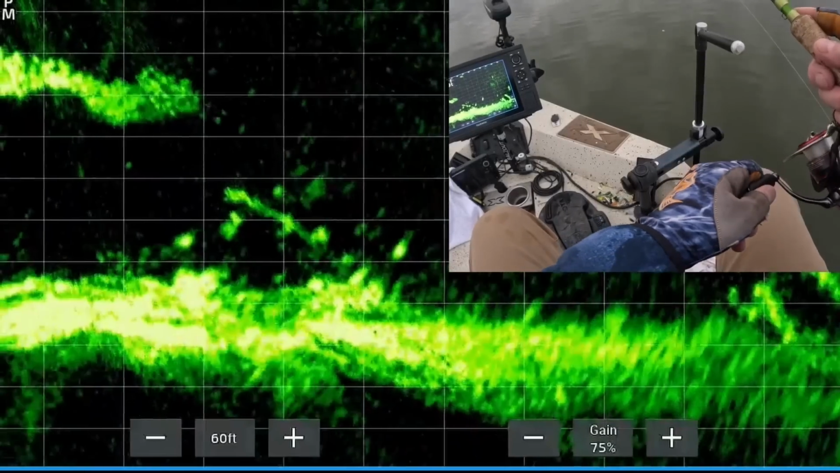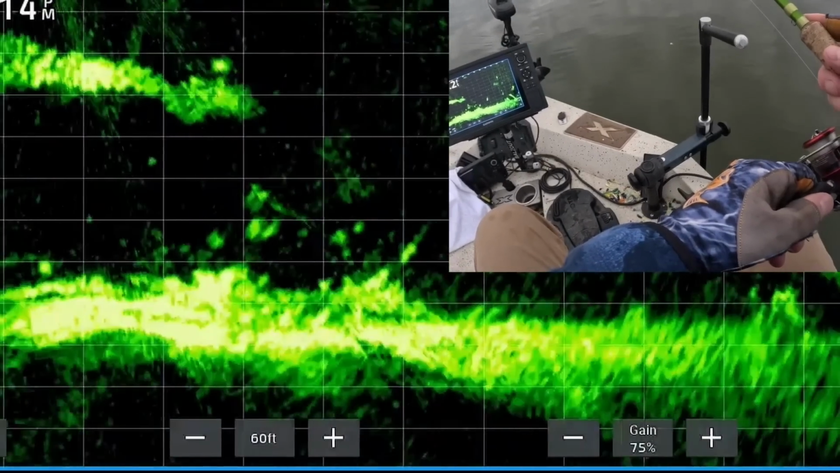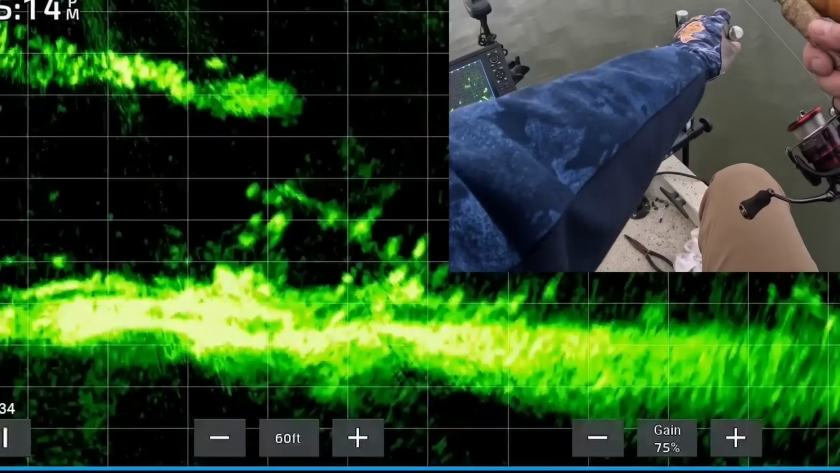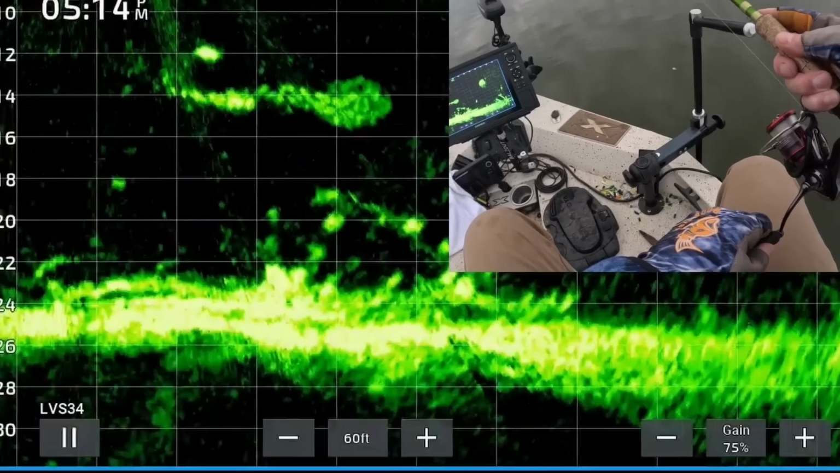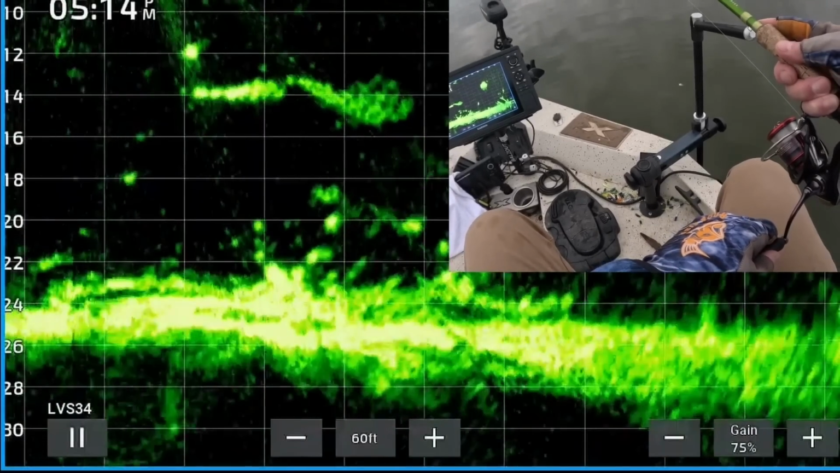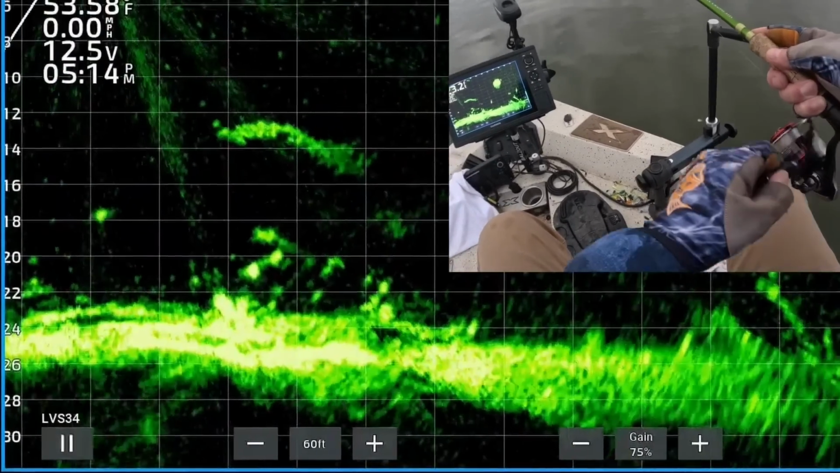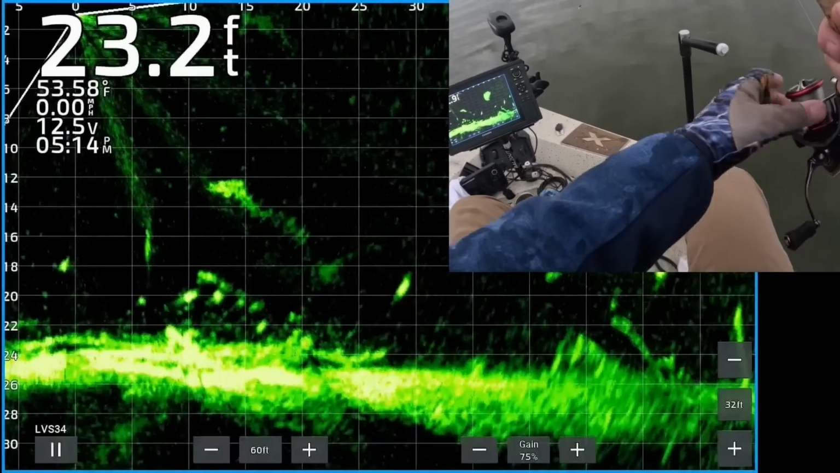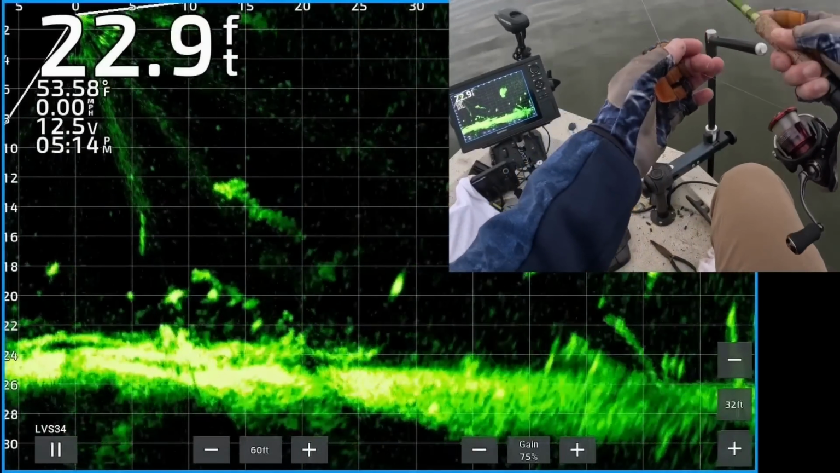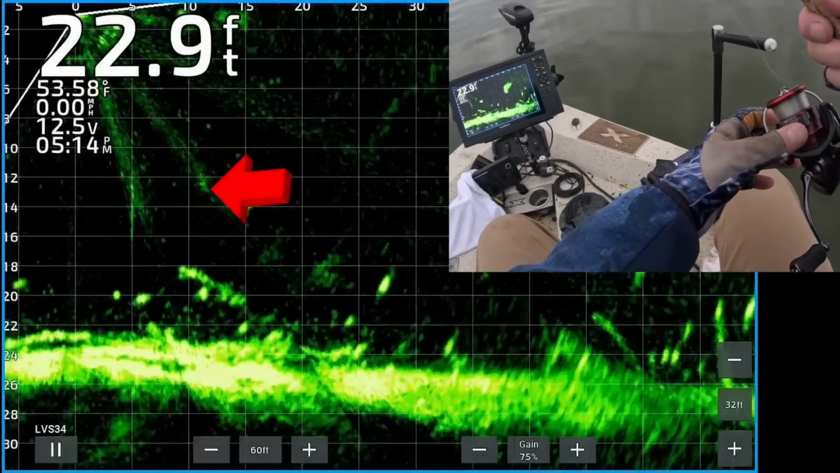There's my jig and weight coming on, about to be on top of those nice looking crappie there. It's like one of them. No, I thought one had turned. So you gotta reel it up, cast it back out there as soon as you can. All right, there's my jig and weight.